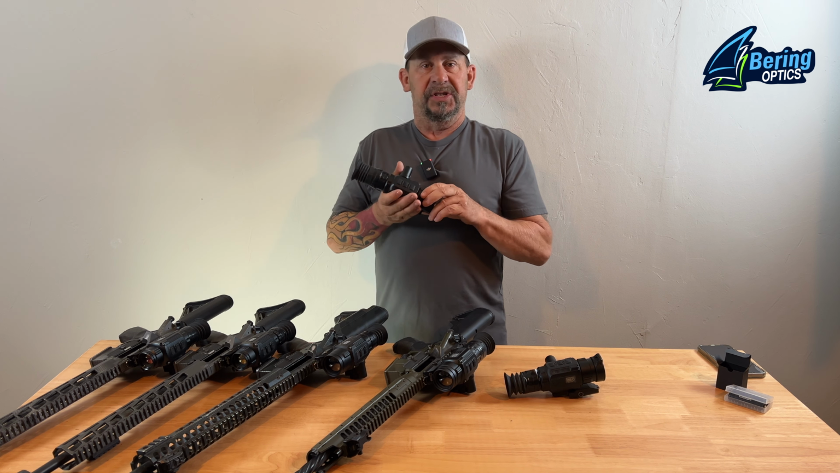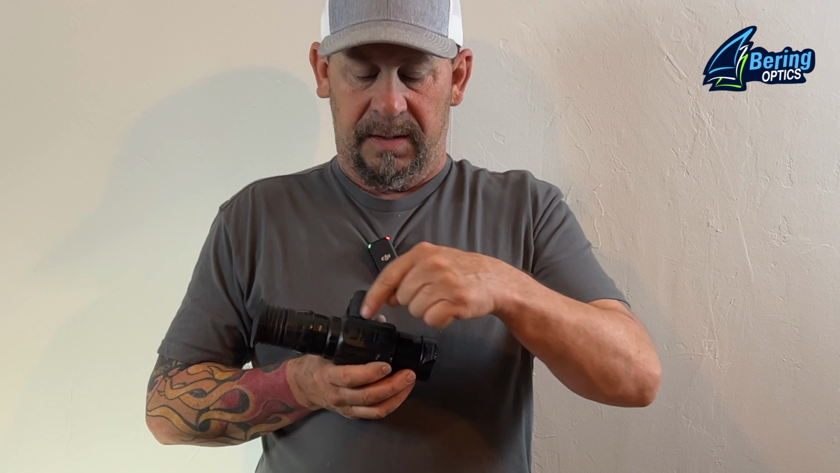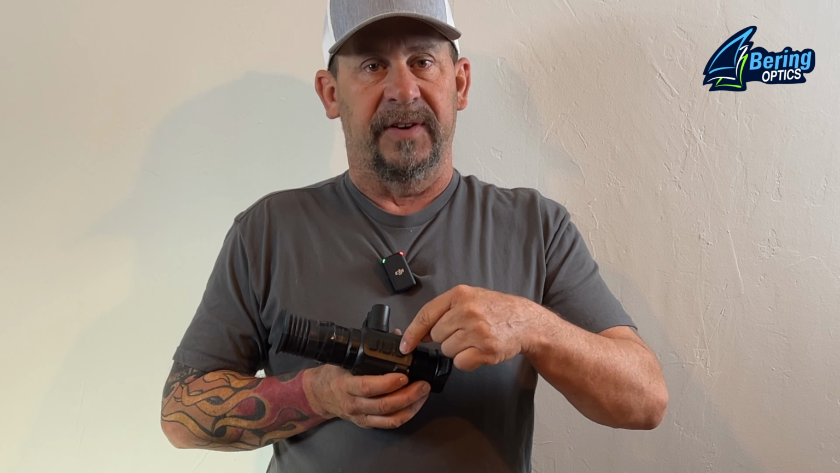So all the operating system and menu works the same on these scopes. To power it up, you're going to take this furthest button away from the eye cup and hold that for 5 seconds. The scope is going to power up. It takes roughly 20 seconds to power up. Scope powers up, now you're good to go.